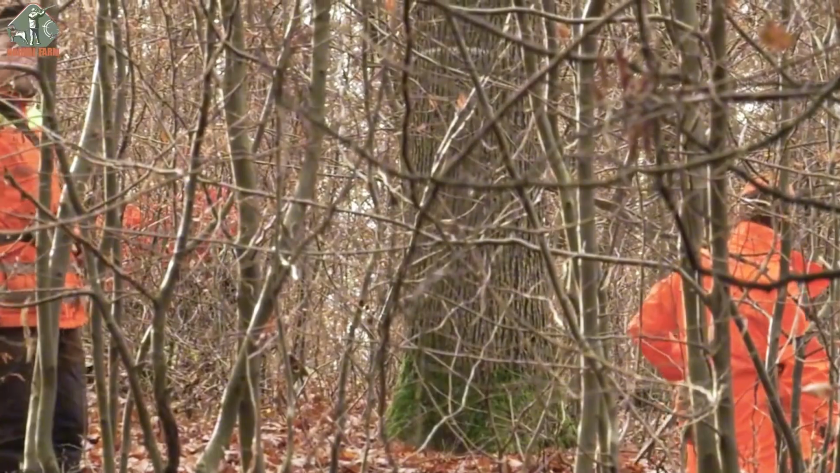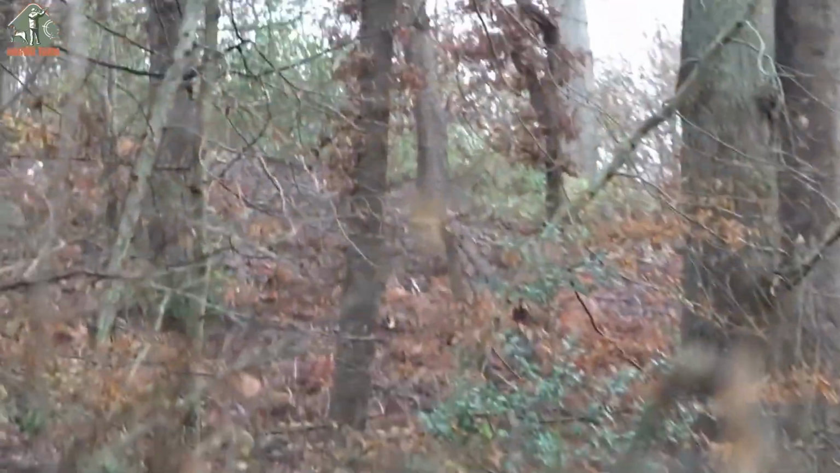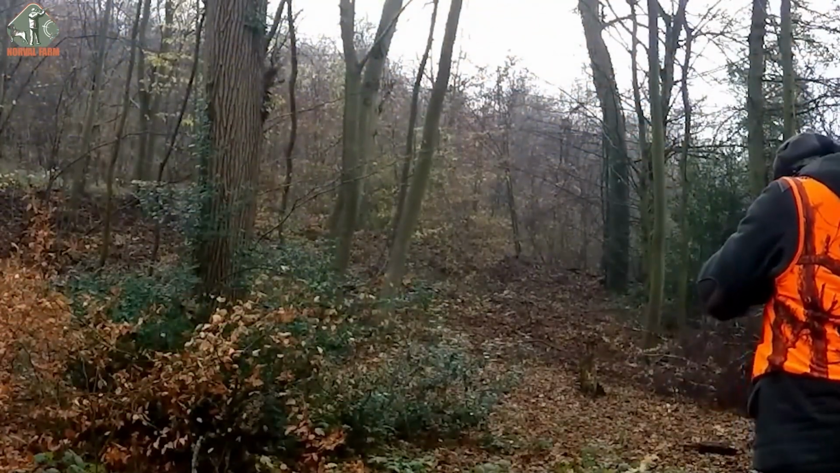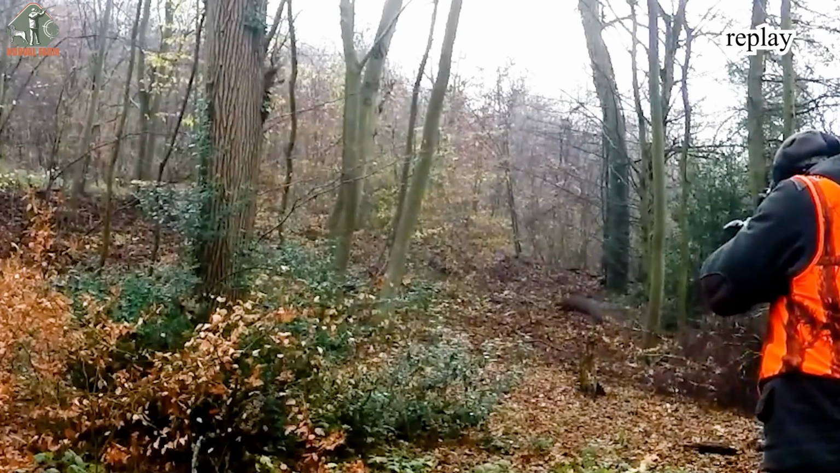The deep forest, always a reliable refuge for wild boars, had once again hidden my next target. After some tracking, I finally spotted one emerging from the edge of the woods. I quickly raised my rifle and fired the moment it charged out. One single, clean, and precise shot was enough to bring it down.